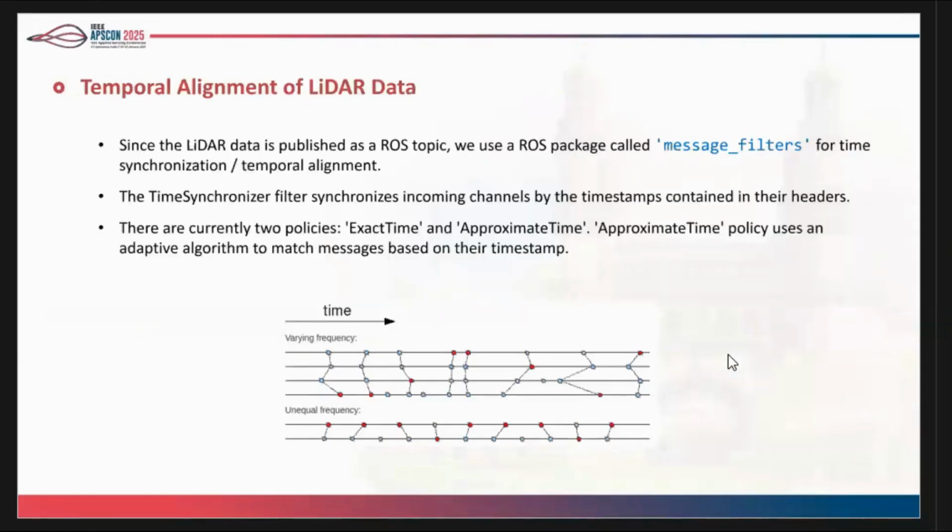So the first process in this is the temporal alignment of the data. We use a ROS (Robot Operating System) package, which is already open source. We use something called the approximate time filter for this. What it does is, even if the LiDARs are emitting data at unequal frequency, it matches the frames together and gives a synchronized output in the temporal alignment.